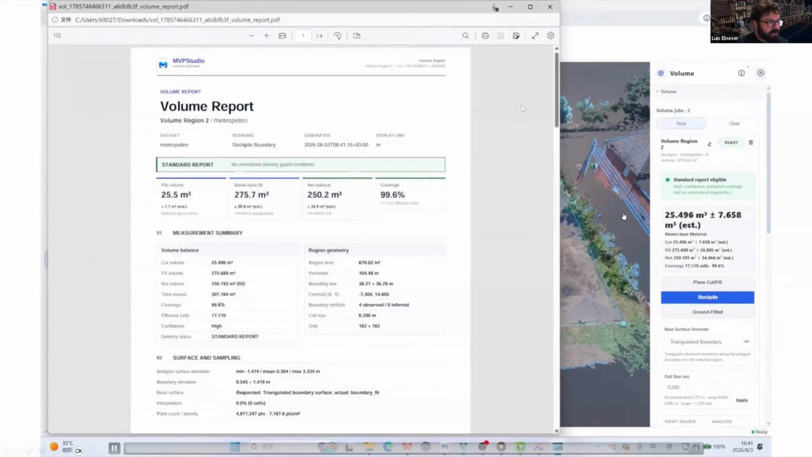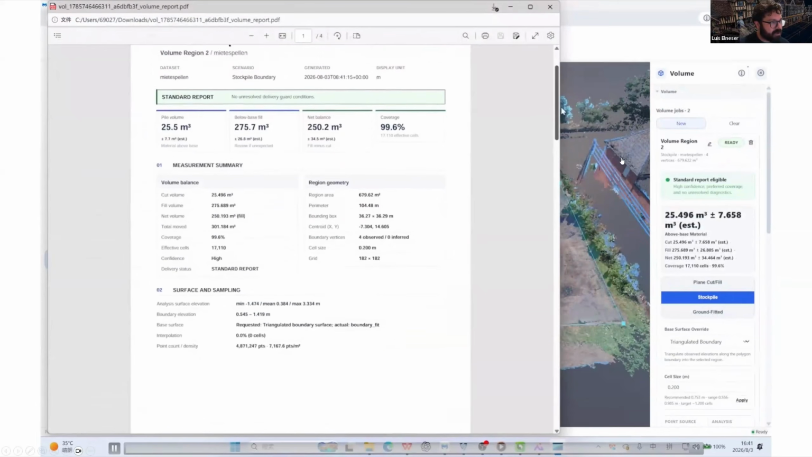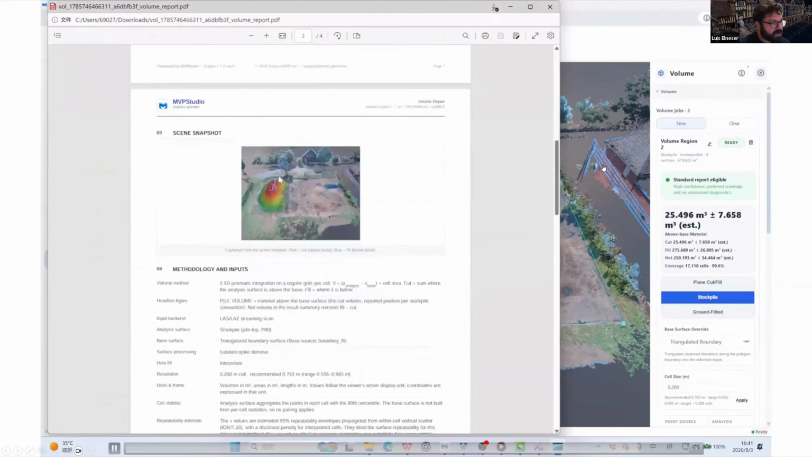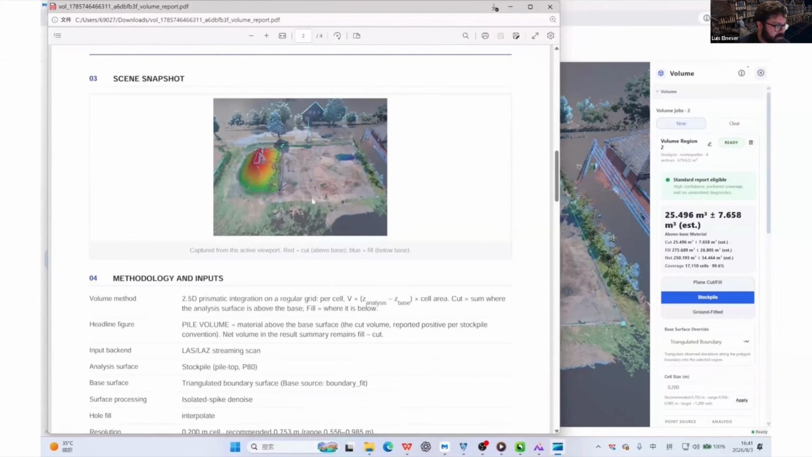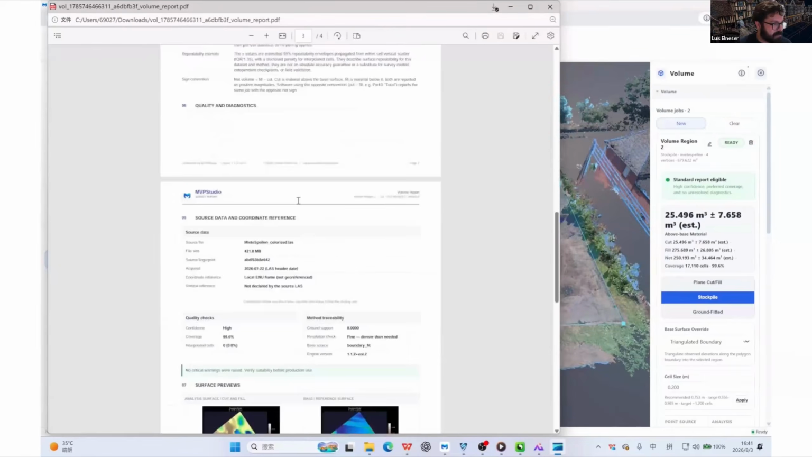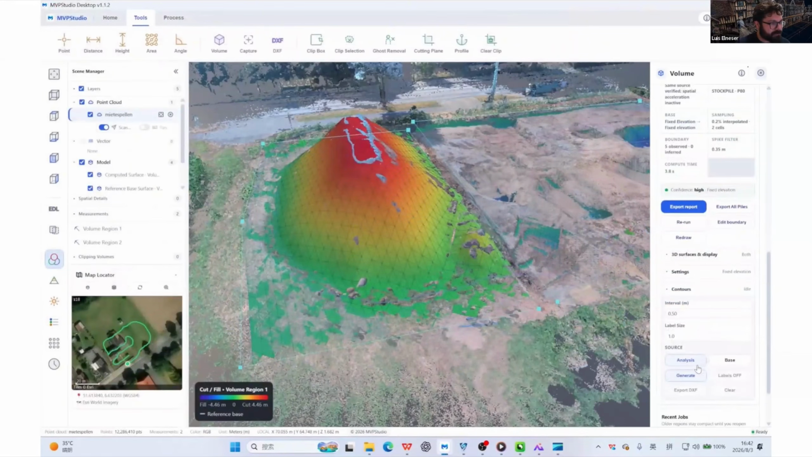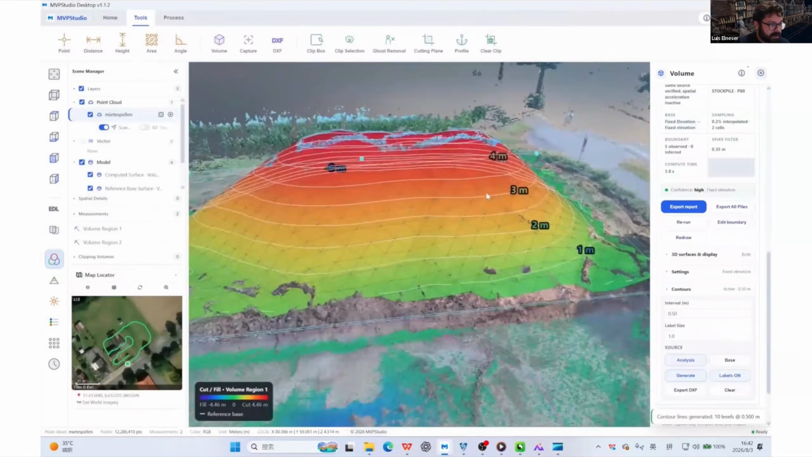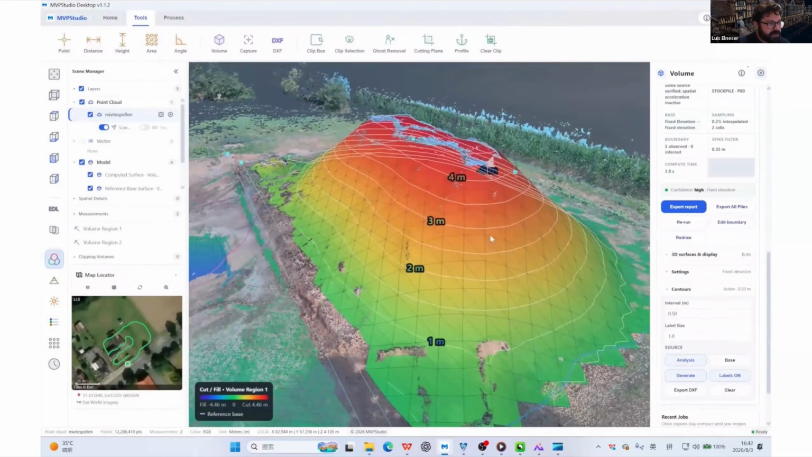Of course, all of the tools and all of the calculations here can be exported to a report with the same format. So if there's changes in a job site week to week, this report can be used as a progress monitoring report. Also, we can easily generate contours. Any surface that is generated can basically calculate different contours at different intervals and display them on and off.